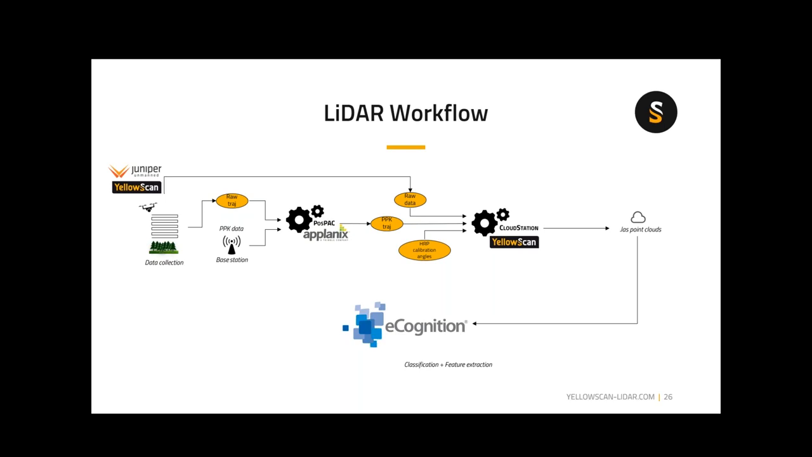And then from there, of course, we take the data, the base station PPK, the raw trajectory data, into Applanix's POSPac software, where we do a trajectory correction.